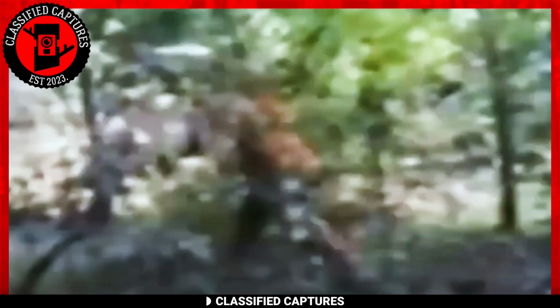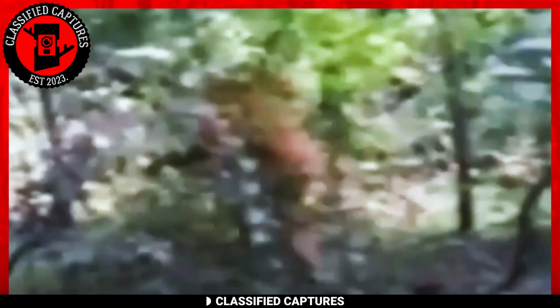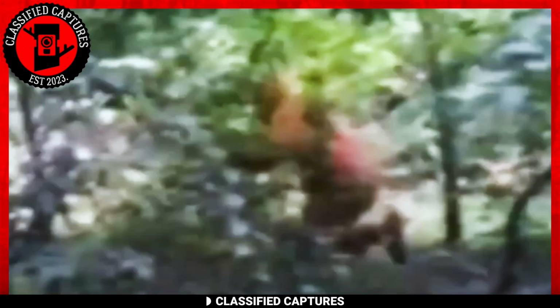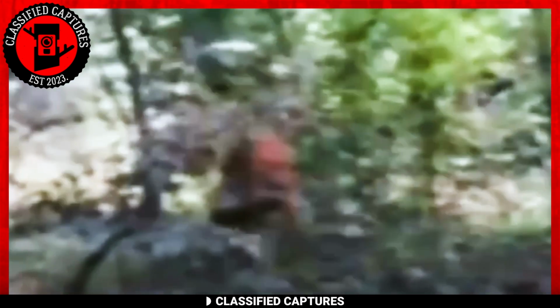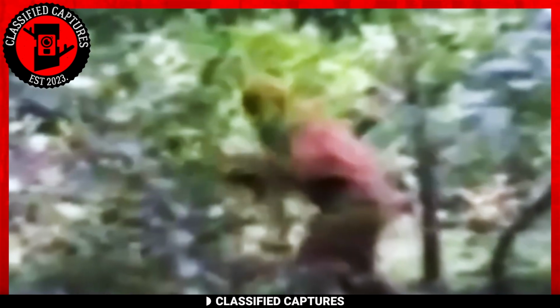It doesn't look like a suit, and neither does it look like CGI. Considering the technological limitations of the time, CGI would have been incredibly challenging. Moreover, the positioning of shadows and other details in the footage appears to be consistent. The paranormal community and even some non-believers believe this is the real deal. What do you think?